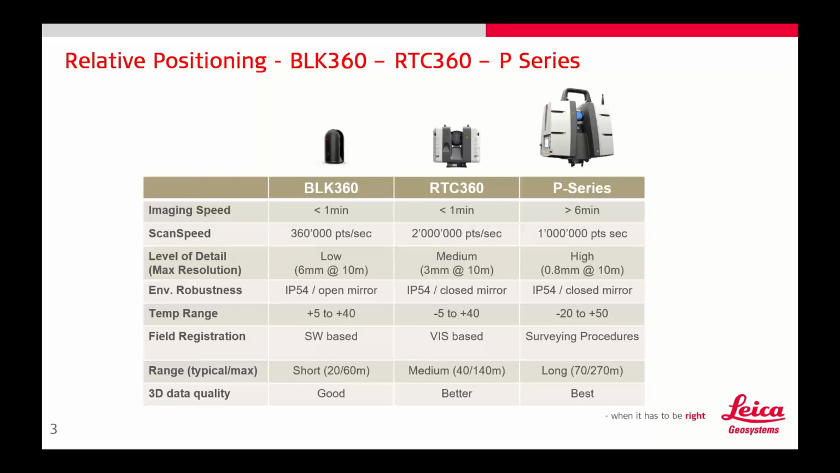Some of the drawbacks of it, of course, is it's got a short range and the 3D data quality isn't as good. I'm looking here at the bottom of these specs. And that's to be expected. It's an entry-level scanner. It's what you get started with. The RTC360, however, is a little more robust. You're getting a better range, a typical range of 40 meters, a max range of 140.